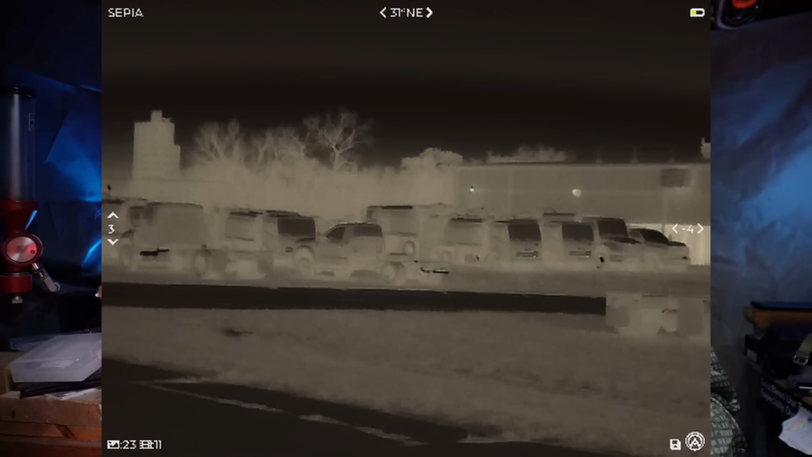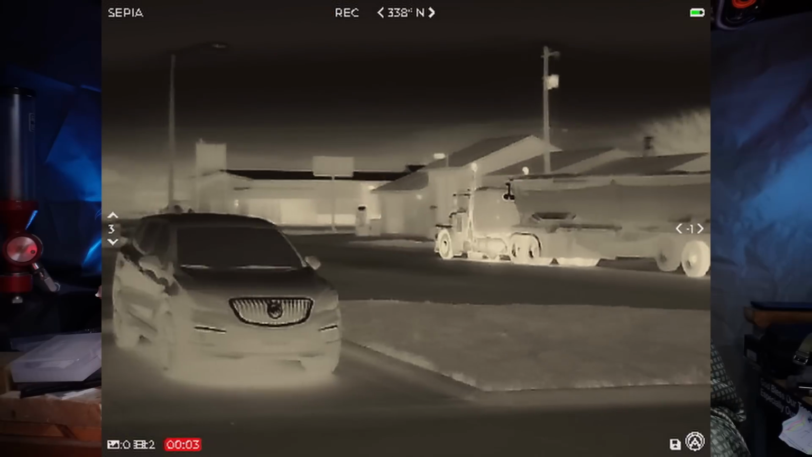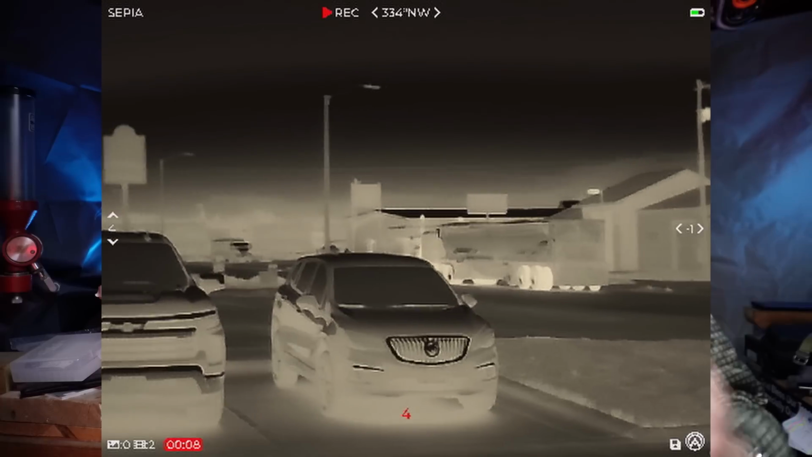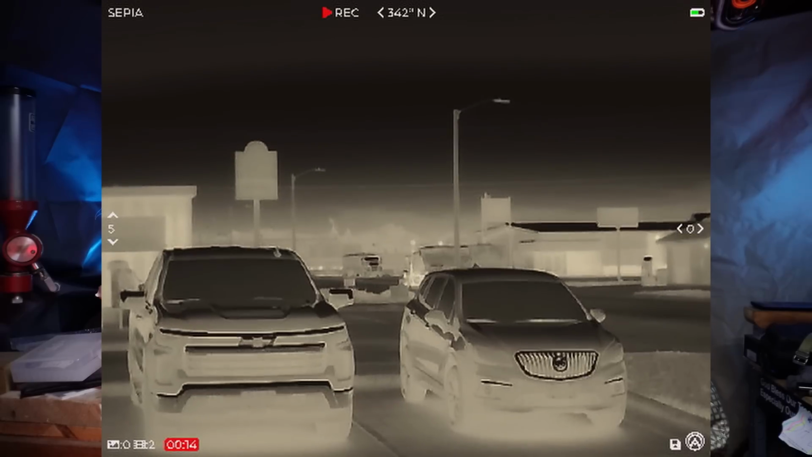We are seeing the discrepancy in temperature between normal ambient temperatures, colder things, and hotter things, represented by a change in color. It's far more effective than you would think if you've never played around with thermals. It is almost night vision with some serious handicaps that night vision doesn't have.